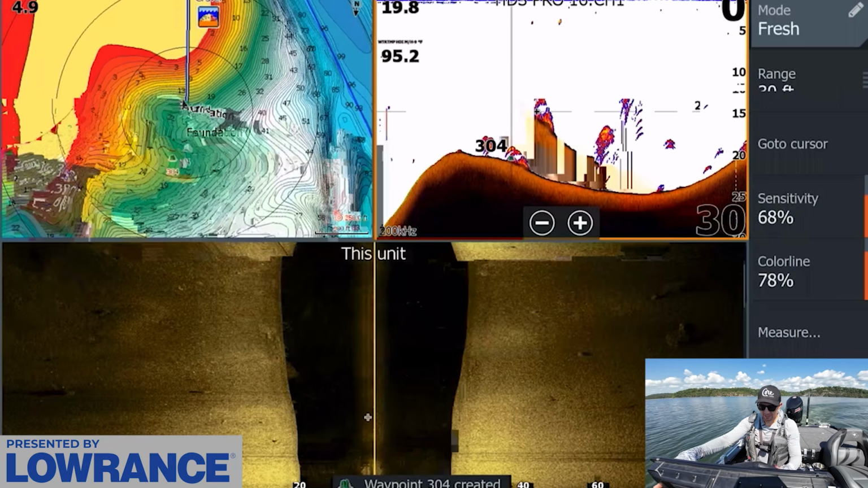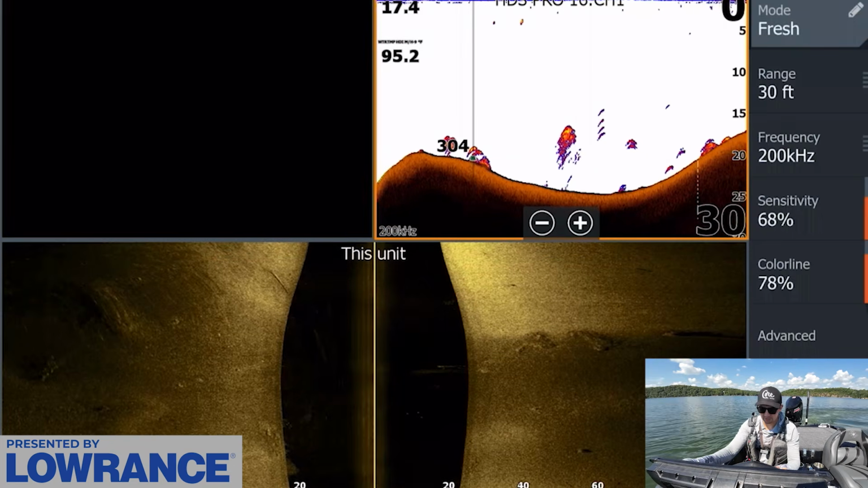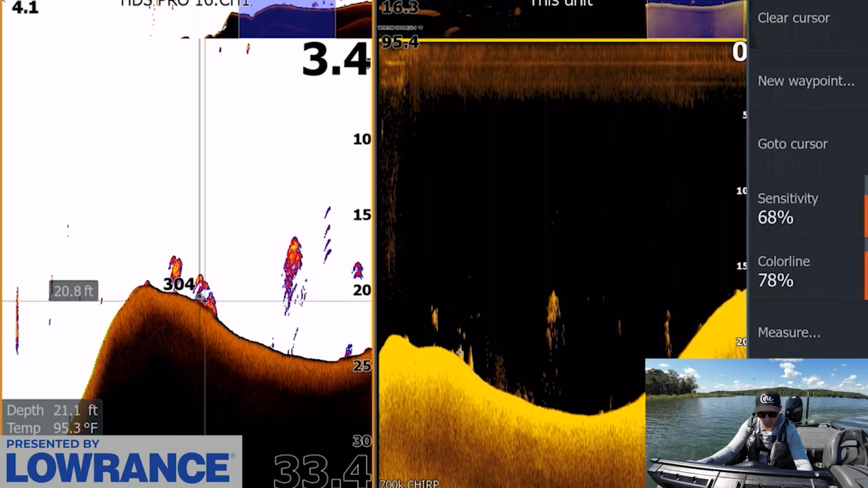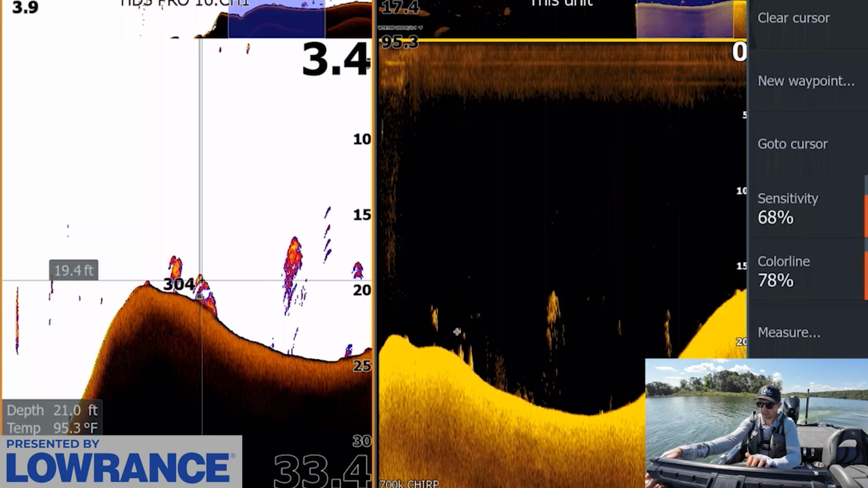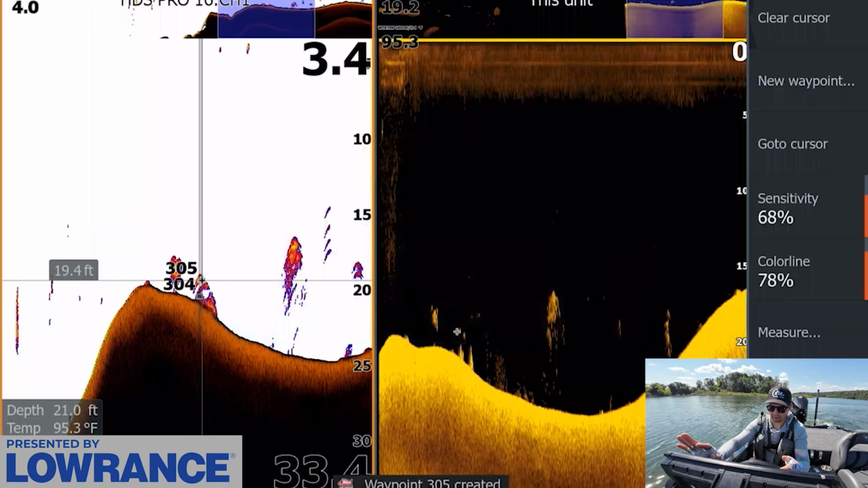I honestly hadn't even made it all the way up to where I wanted to go. There's quite a bit of brush in this area. Let's take a look at this again. Looks like there's a little bit of brush, just a few stick-ups. There's a fish you can see on that 2D sonar right in there. Again, mark that with a fish icon as well. And that looks pretty good.